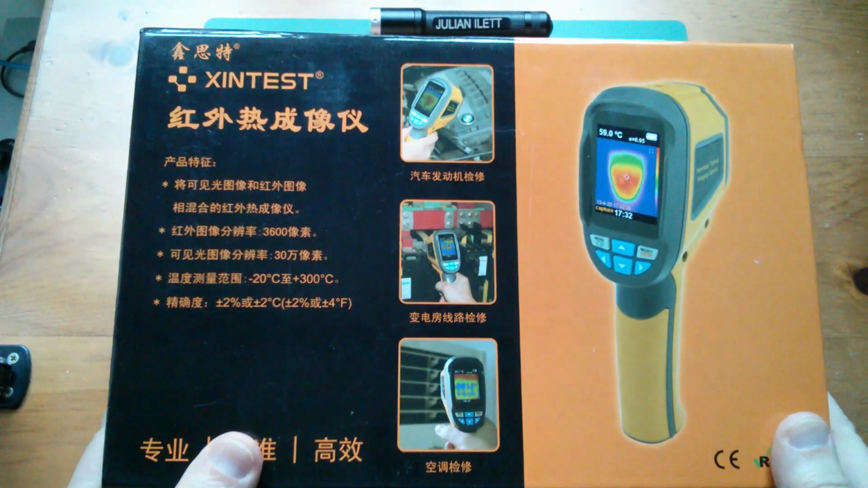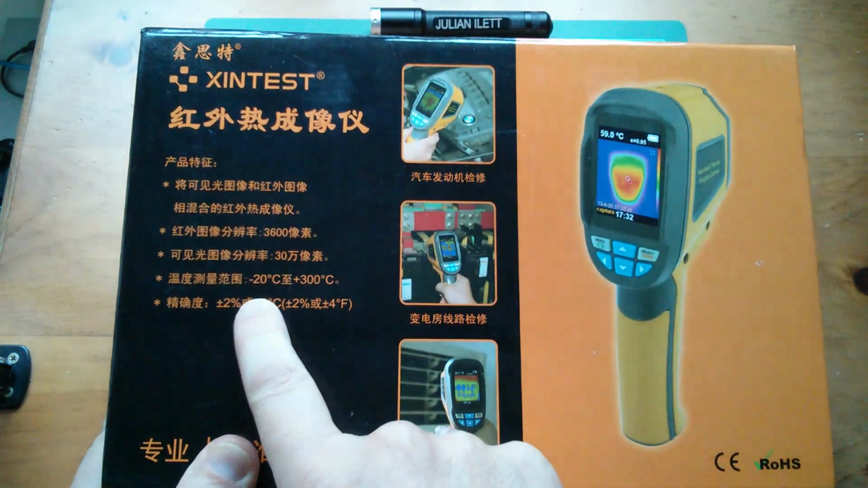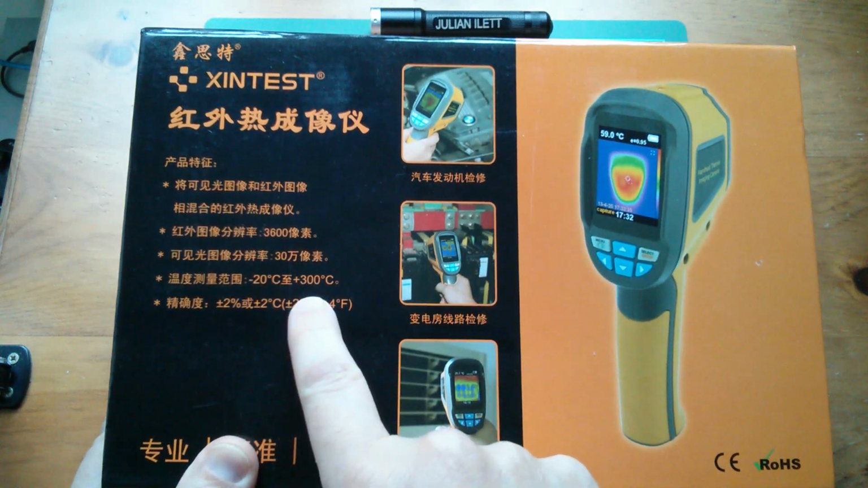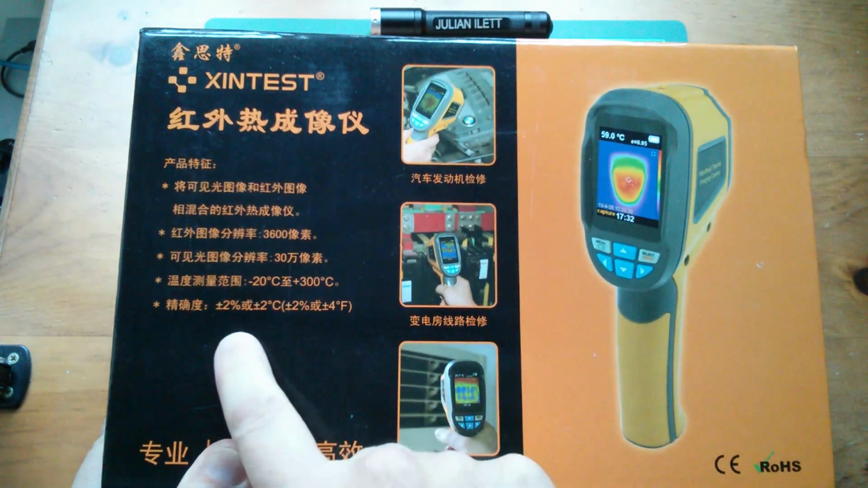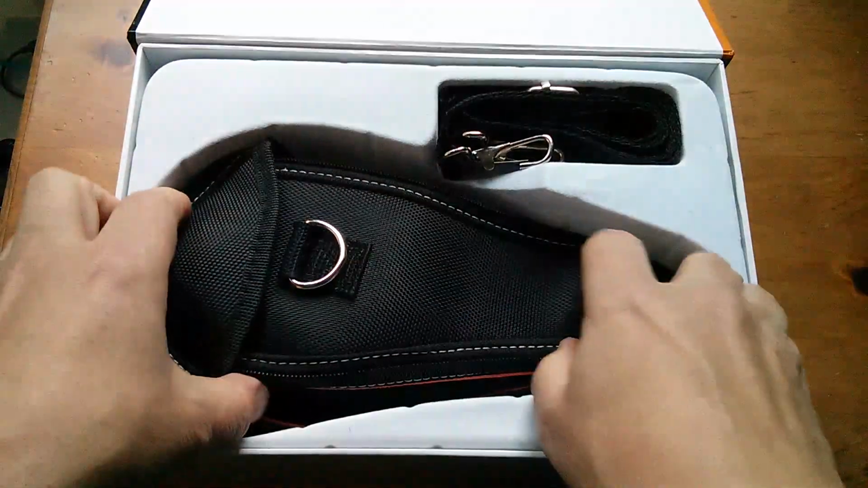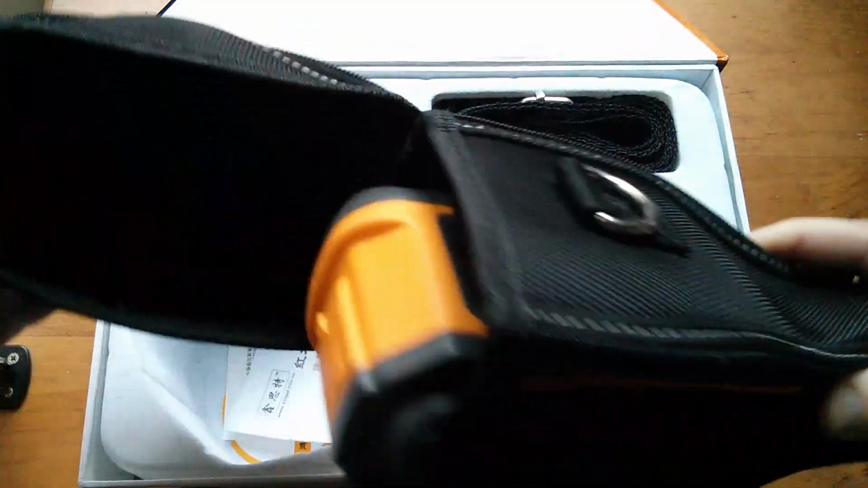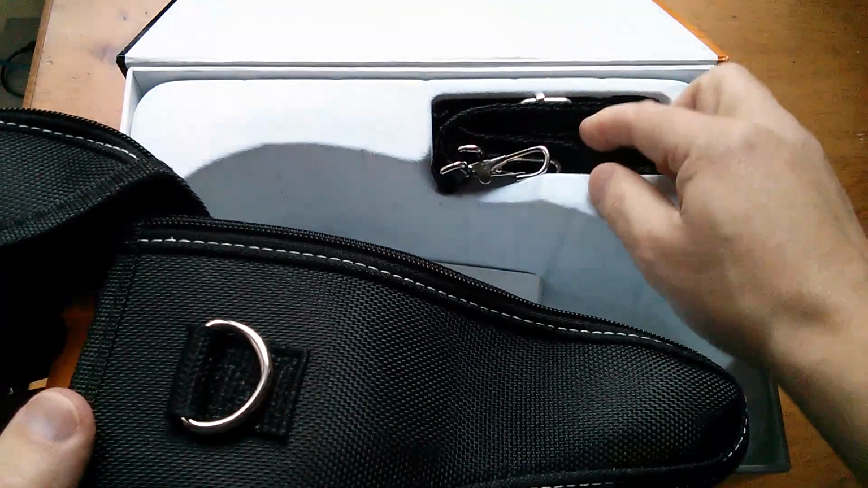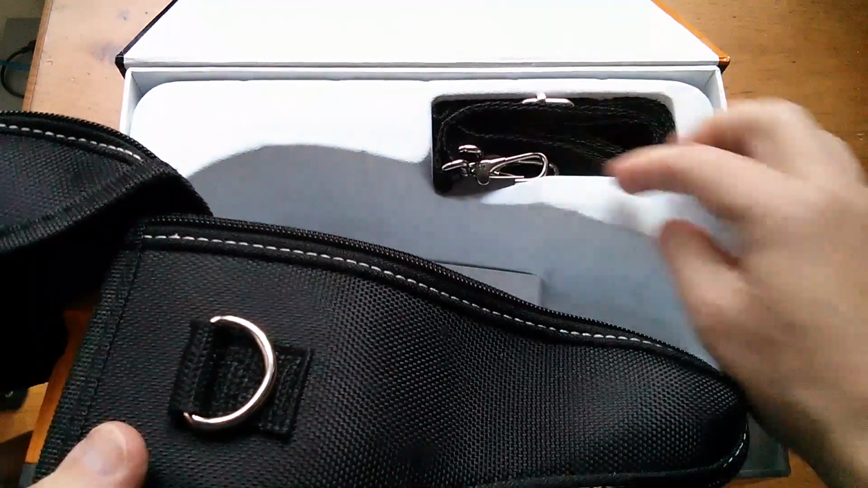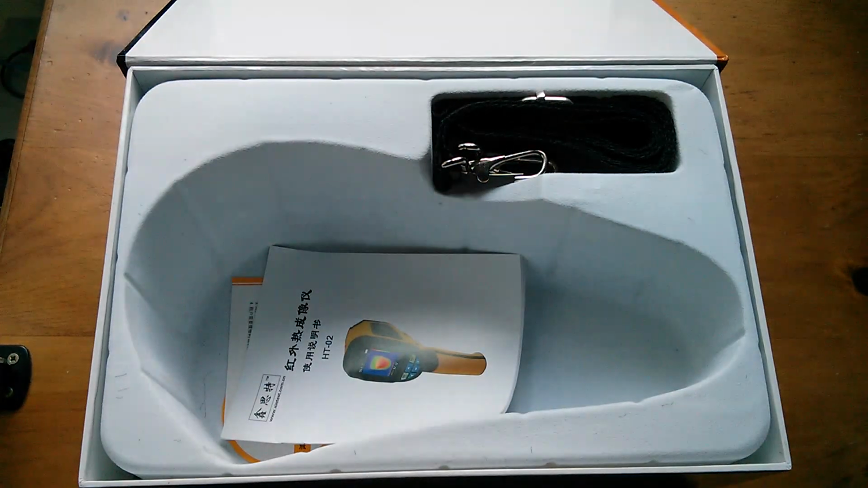So let's just have a look at the box this came in for a moment. It's mostly in Chinese, but you can see minus 20 degrees C to plus 300 degrees C and plus or minus 2% there. Inside there's a pouch which has the camera in it. There's also a strap with some carabiner type connectors, and there's an instruction manual.